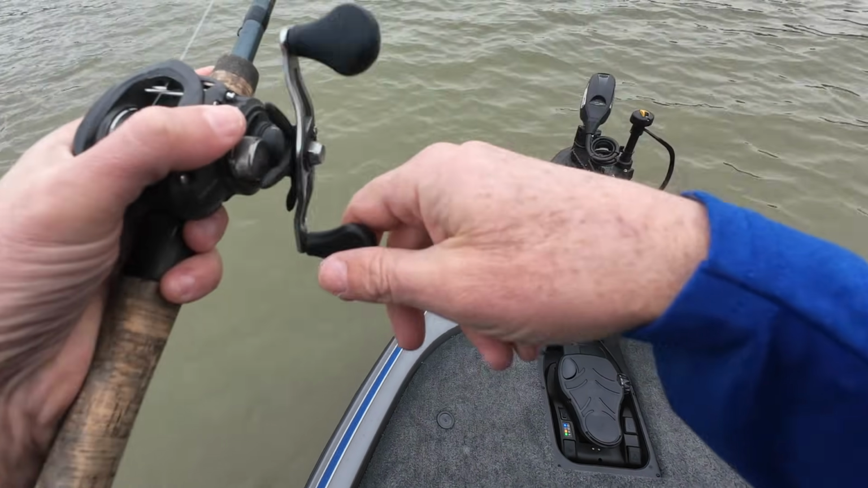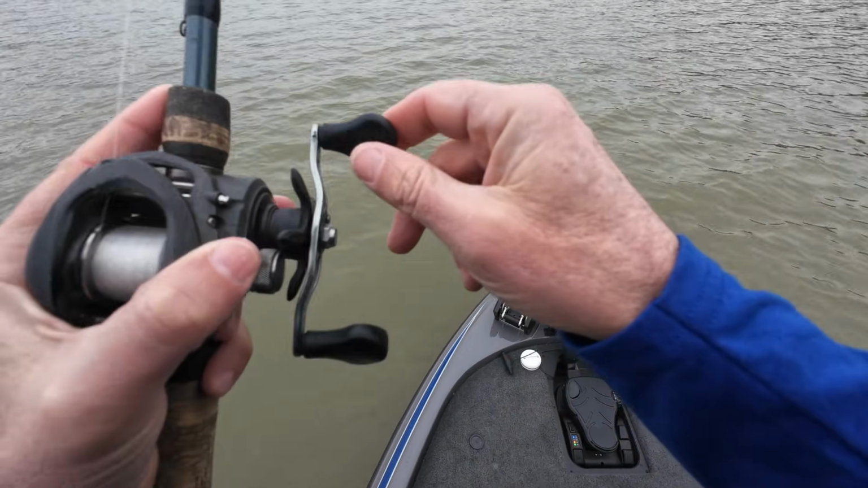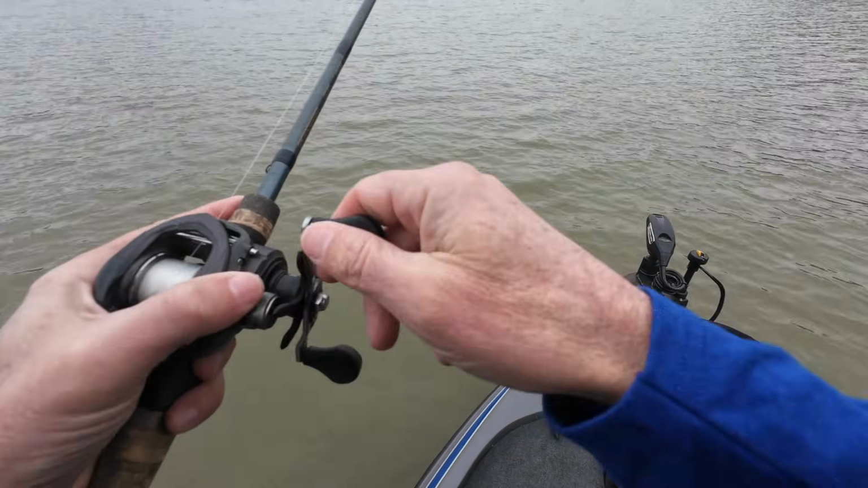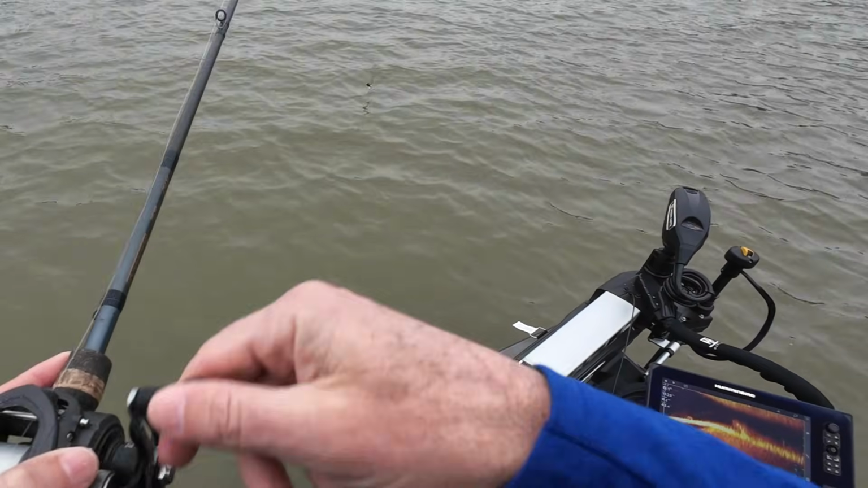One thing I have noticed, like if you're standing back here, it's hard to visualize. You gotta use geometry to get the angles right. I don't do well with geometry. So I gotta try to stand right over top of that area. Okay.